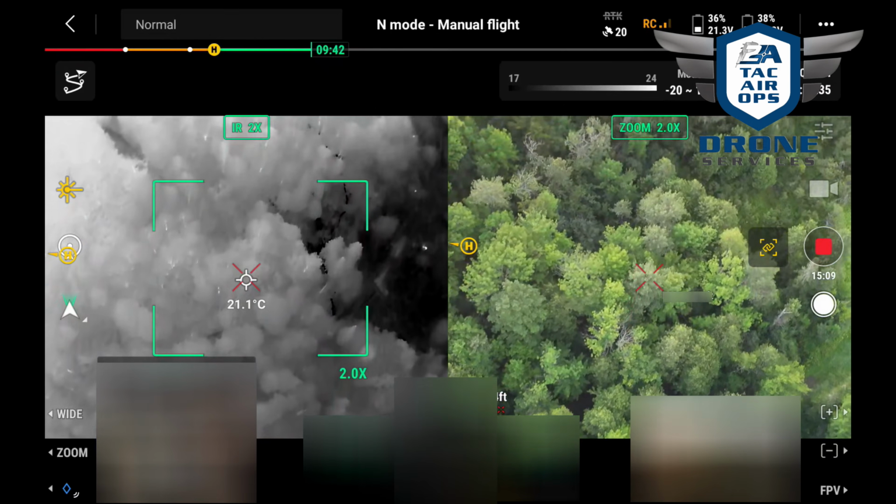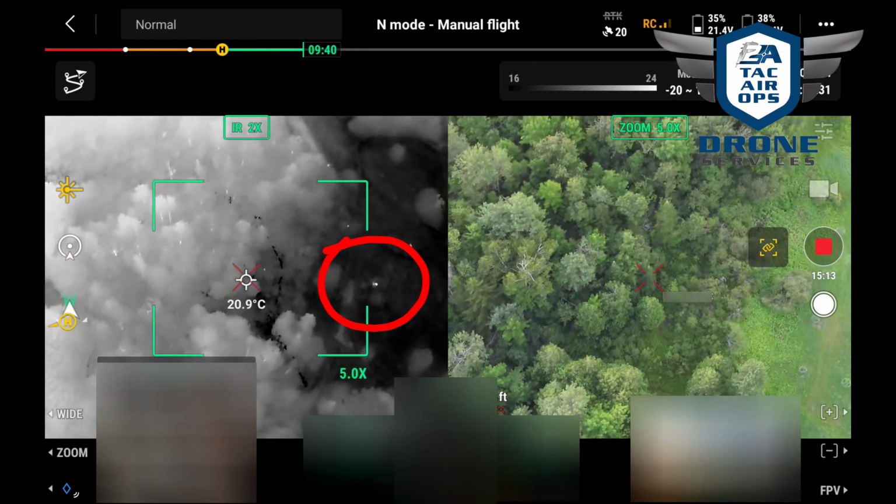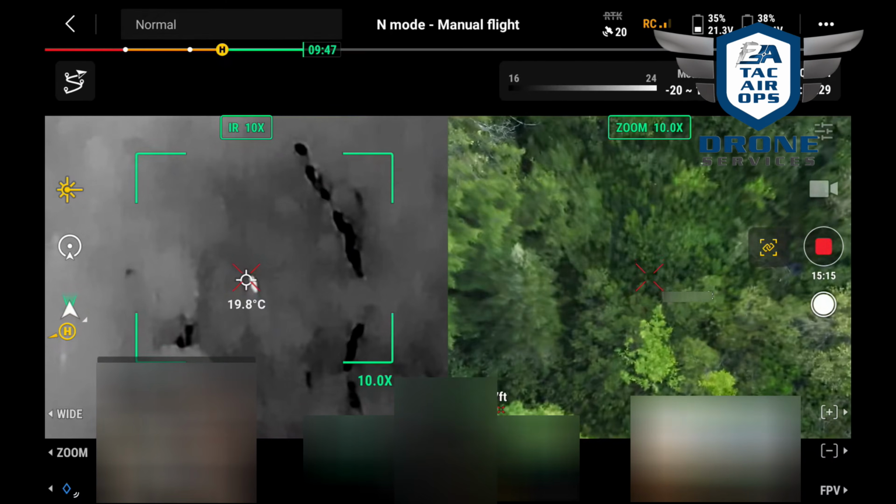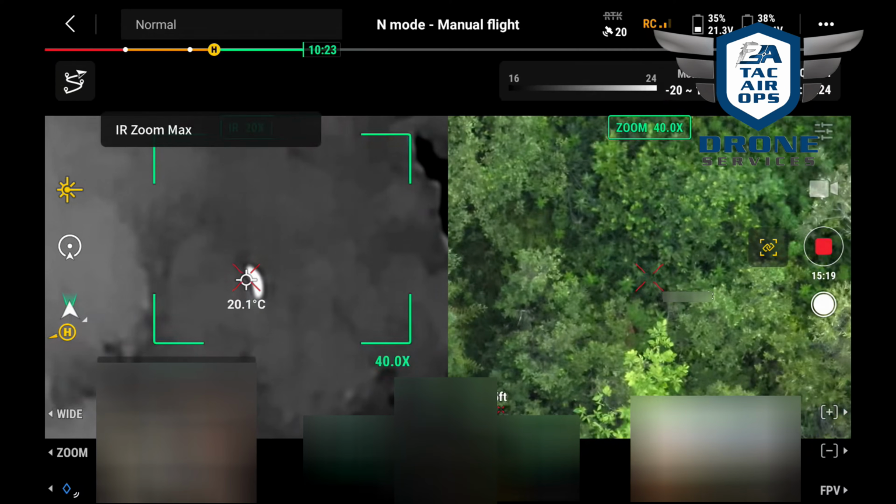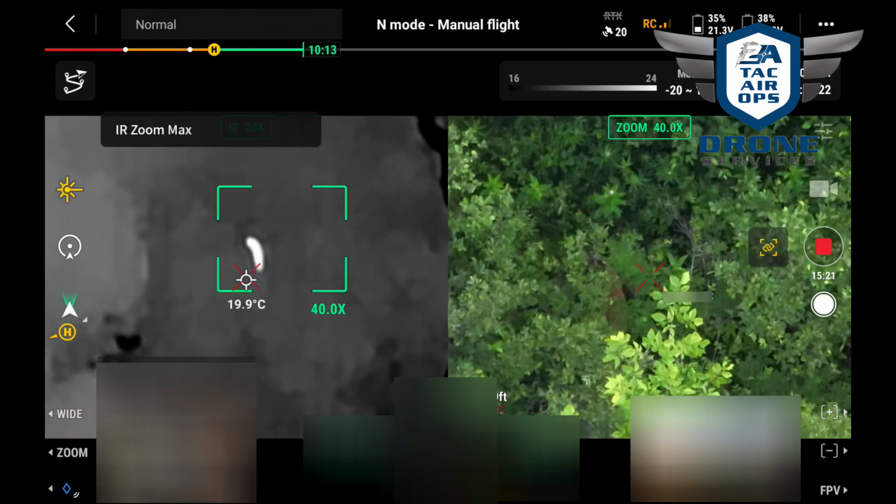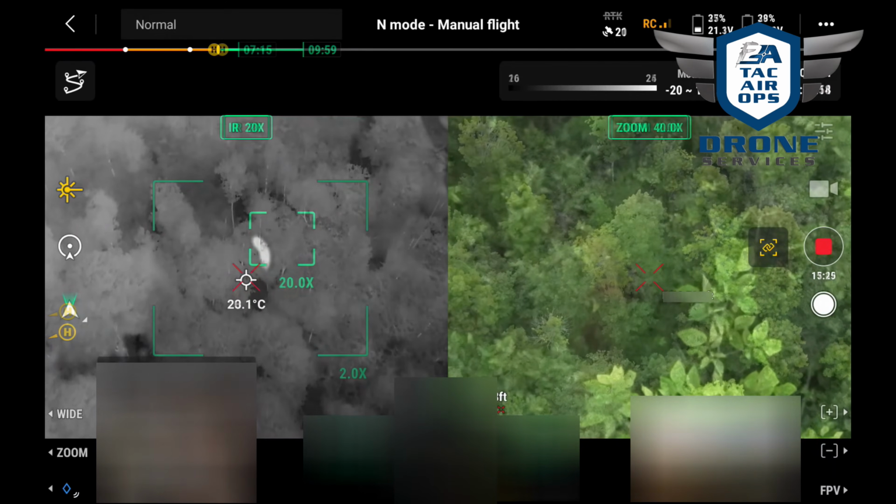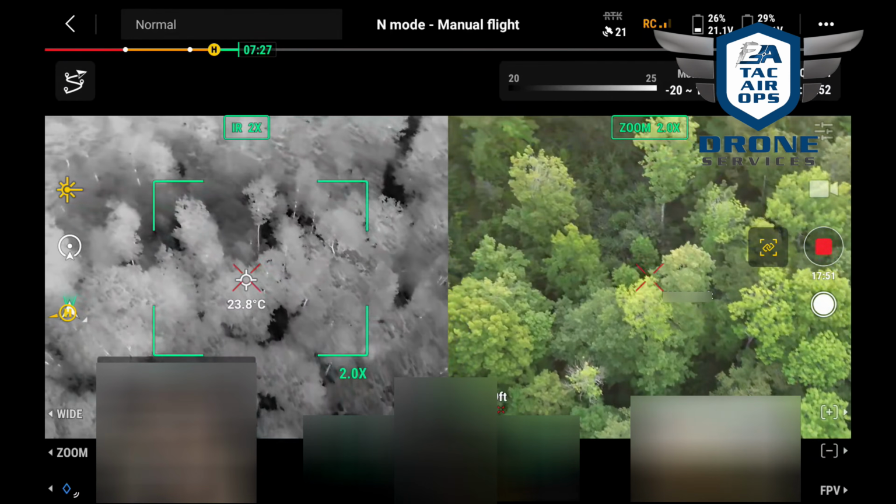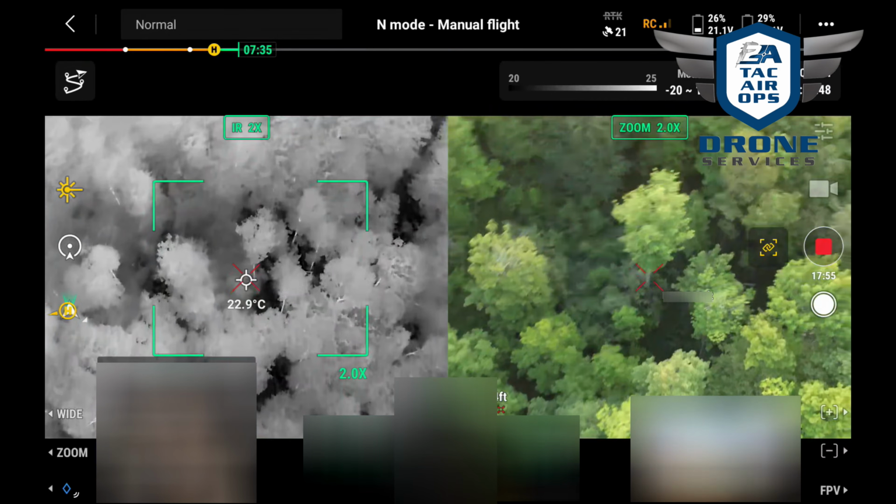All right, so here we're going through an area that I would call not super dense forest, but certainly medium. Here I see something, and I zoom in, and a lot of this, guys, is just based on experience, just doing this a lot. And here you go. Here's a deer bedded down in some pretty heavy foliage. That could be your dog. But again, conditions are key, folks.